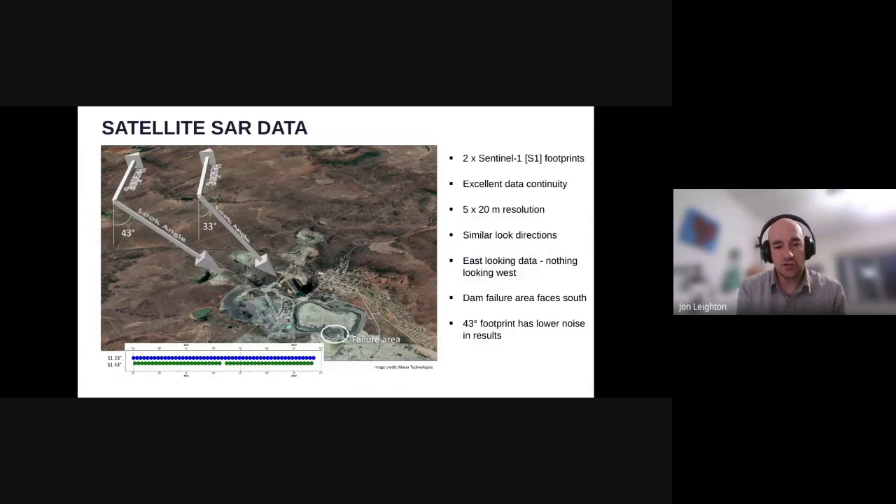And this data resolution is about 15 meters, 5 by 20 meter sort of rectangular pixels. So think of that as about 15-meter data. And as I mentioned, there's nothing looking from the west. When you have those two footprints, you have sensitivity to displacement on more slopes and you have better coverage. But here, despite the limitations of this data set, I think you'll see that there's nevertheless good value here.